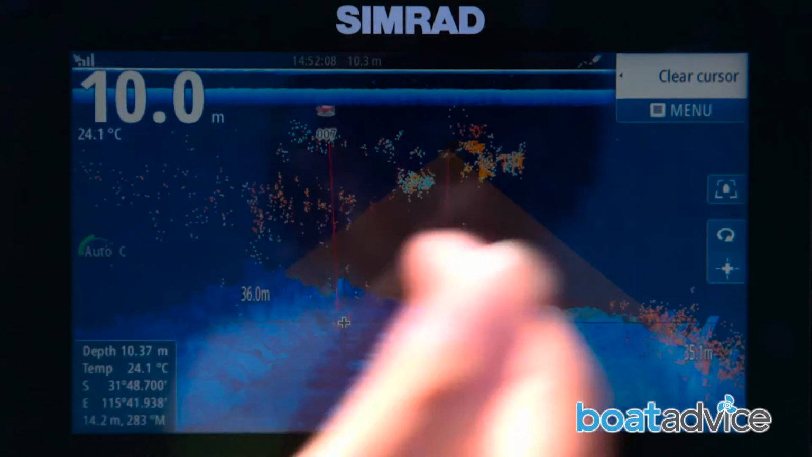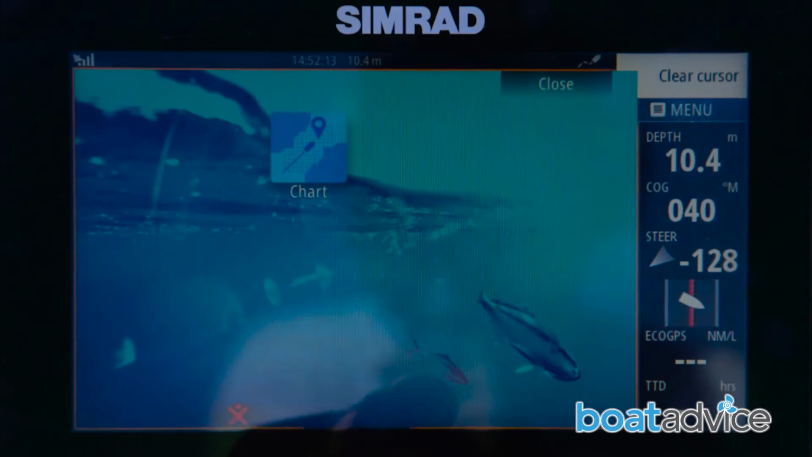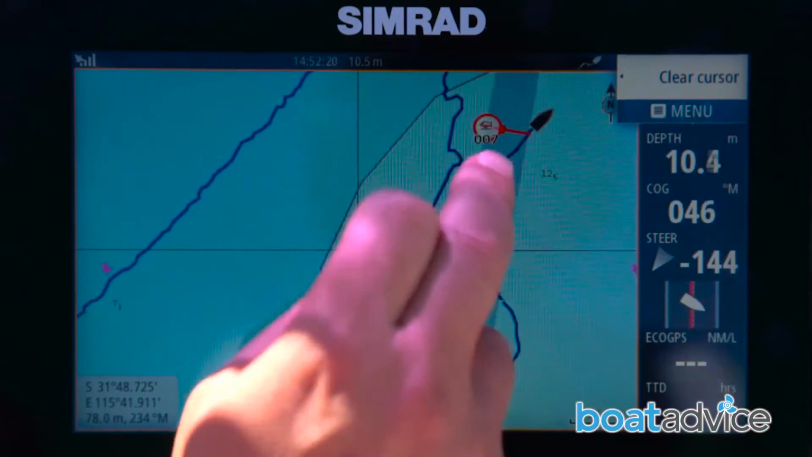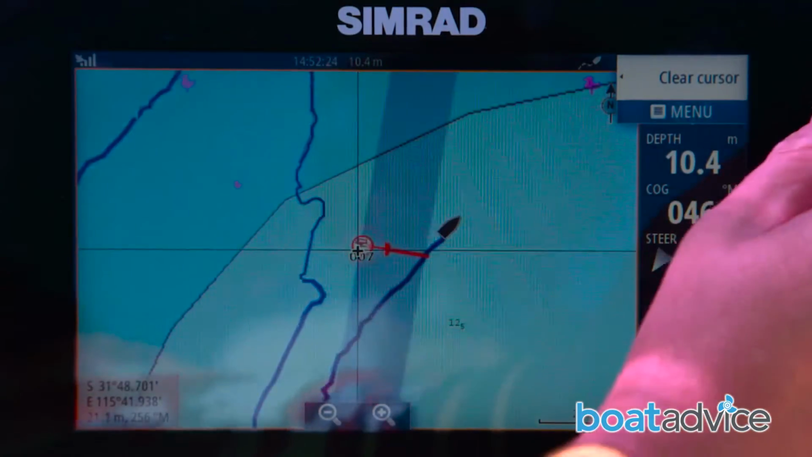We can go back to our chart plotter screen, and waypoint 7 will be in there, and that's the exact location of that fish. We don't have to guess where that is. We know exactly where it is. So if we want to go and fish that area, we can do a go-to and run straight to waypoint number 7.